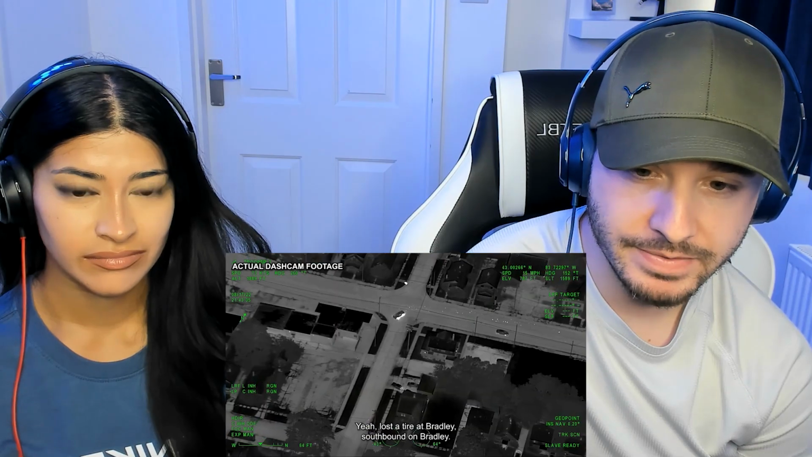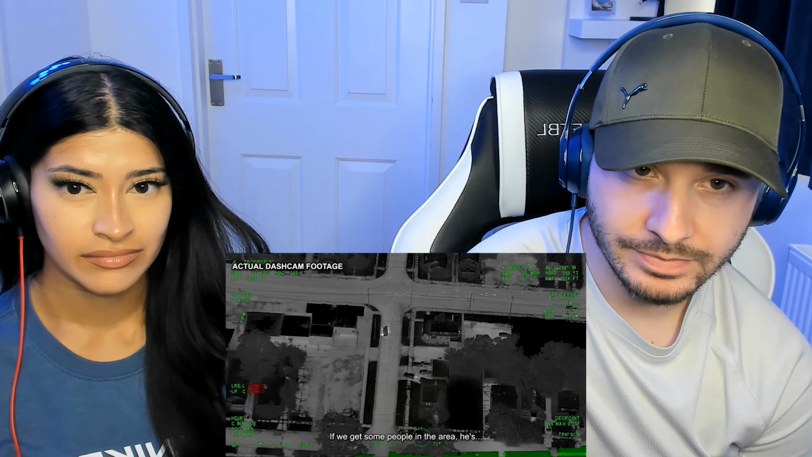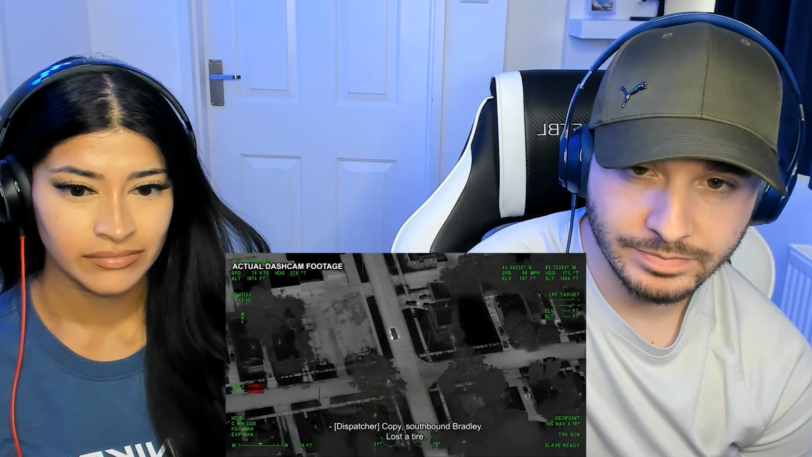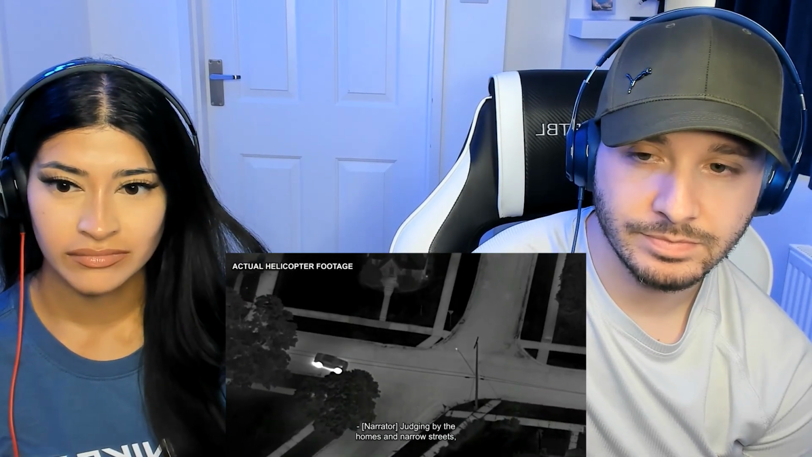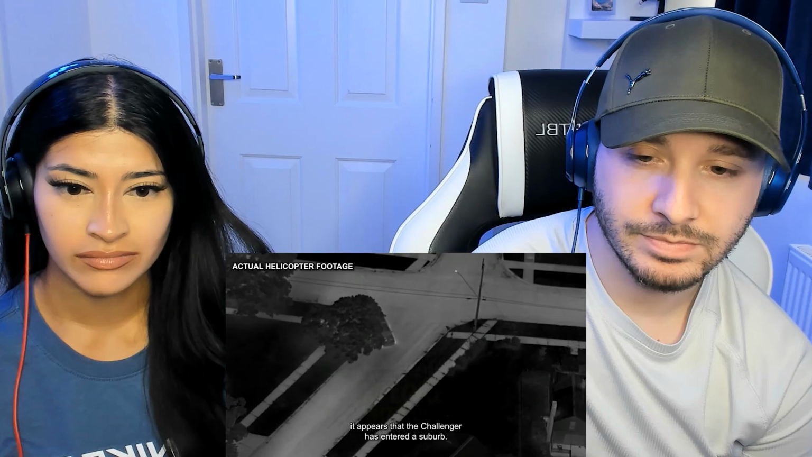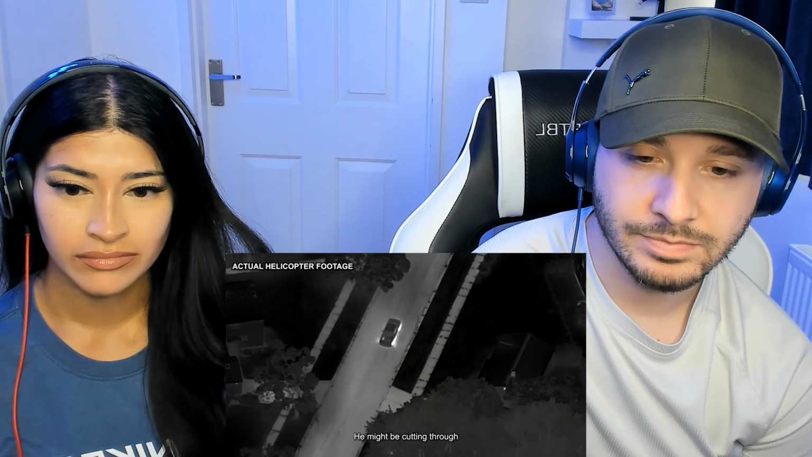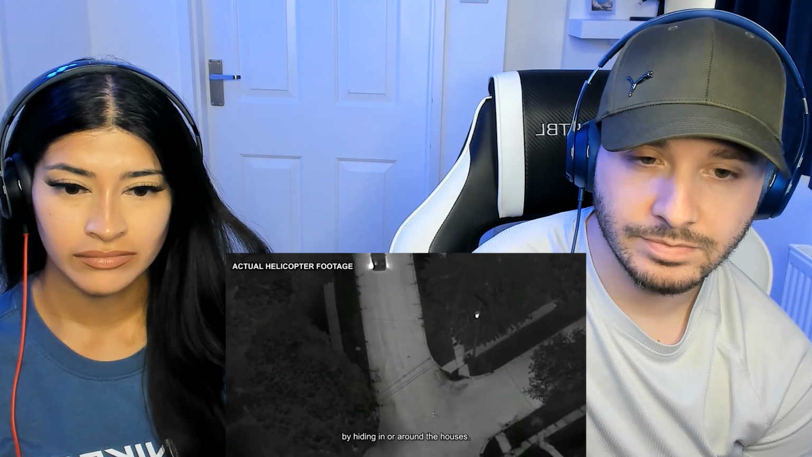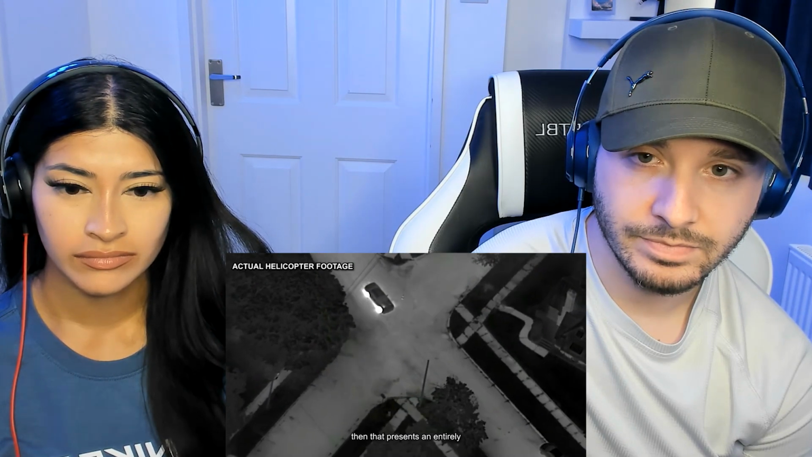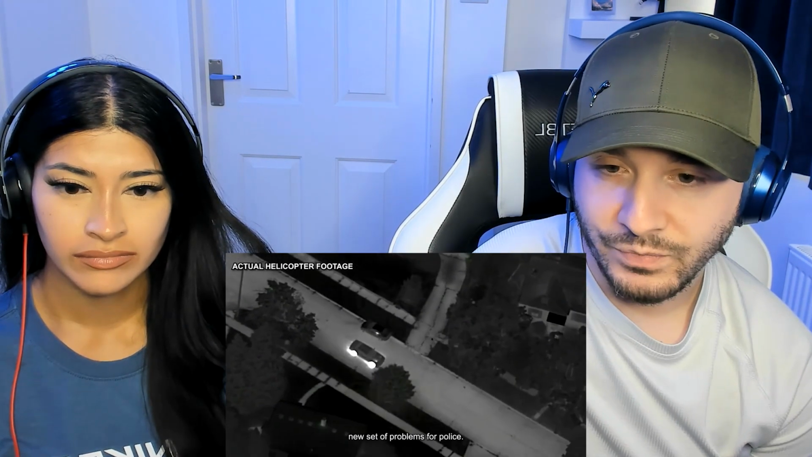Tire smear. Yeah, lost a tire at Bradley, southbound Bradley. If we get some people in the area, he's southbound Bradley, lost a tire. Judging by the homes and narrow streets, it appears that the Challenger has entered a suburb. He might be cutting through, or he might be attempting to flee by hiding in or around the houses. If he plans to do the latter, then that presents an entirely new set of problems for police.